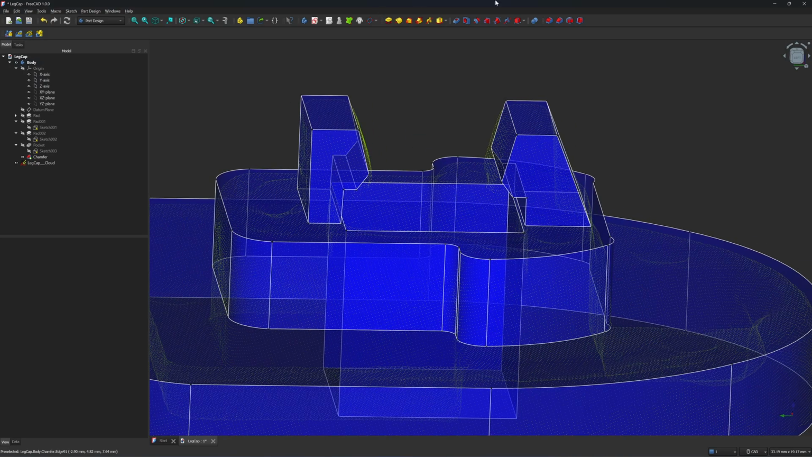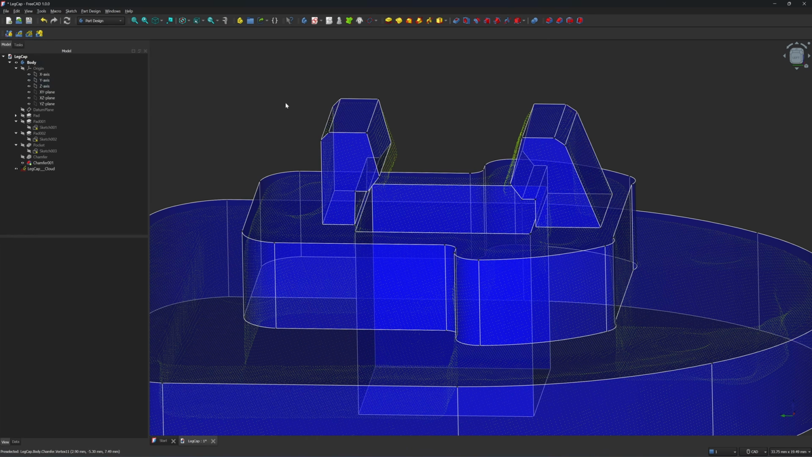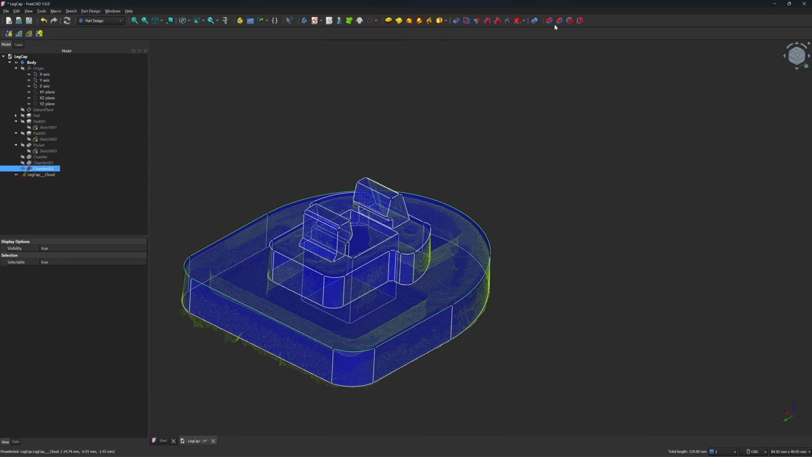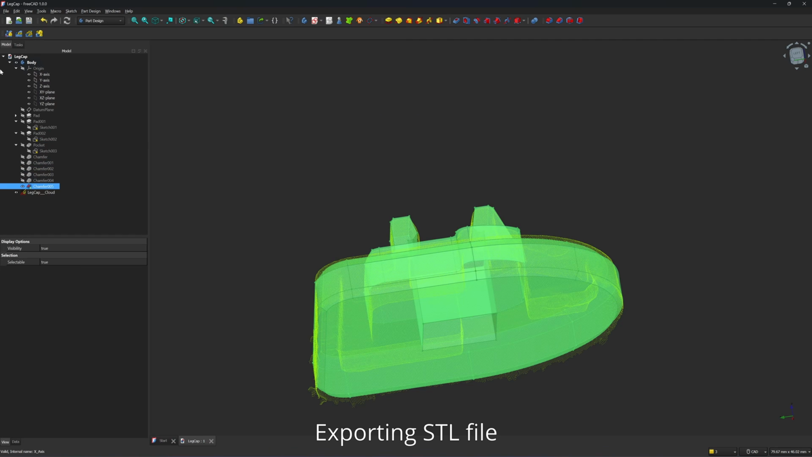Alright, and I'm going to make 2 more chamfers here. 0.4. I'm going to chamfer this one. Chamfer. Okay, so let's see. I save it. Click here. File. Export.